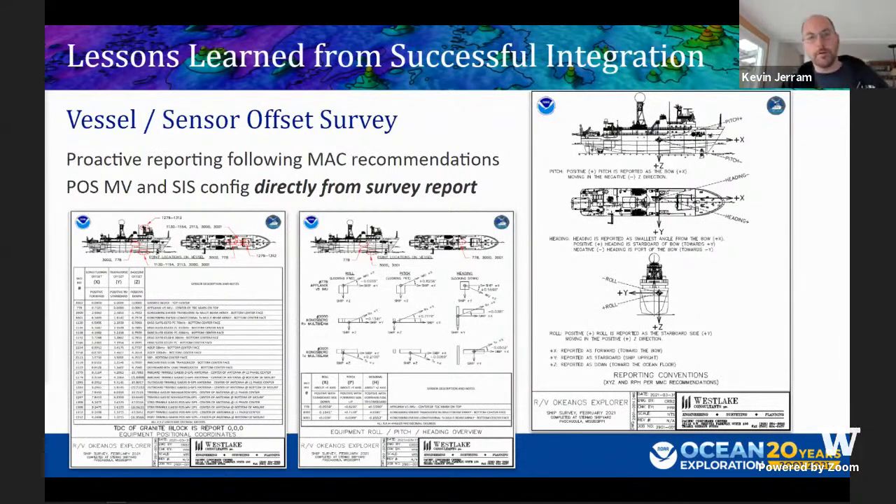So again, I'm Kevin Jerram. I work with the University of New Hampshire Center for Coastal and Ocean Mapping and the Multibeam Advisory Committee. But outside of the MAC, I also work with some other platforms, some NOAA vessels, and I've been lucky enough to work with the Okeanos Explorer for the last 5 years or so with some mapping cruises and some testing. And so I was lucky to be involved with this sea acceptance test for the EM304 Mark I and the Mark II. And this past year, we started that process with a whole new survey of the vessel.